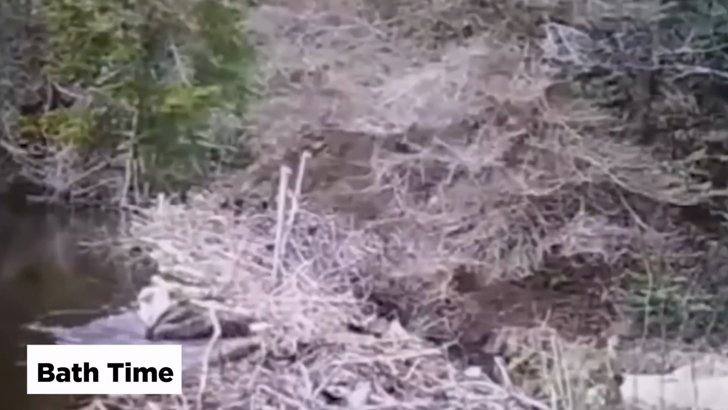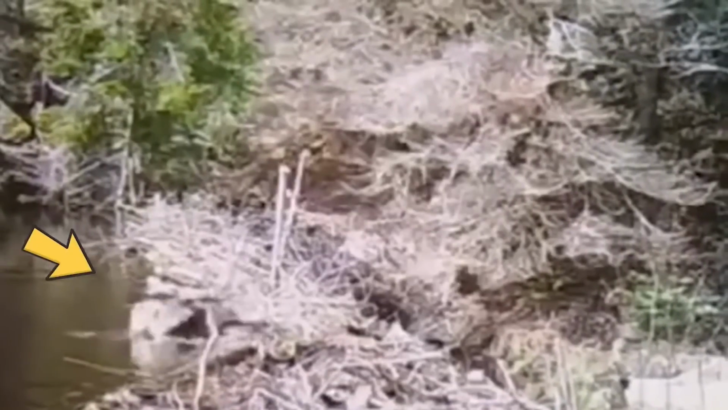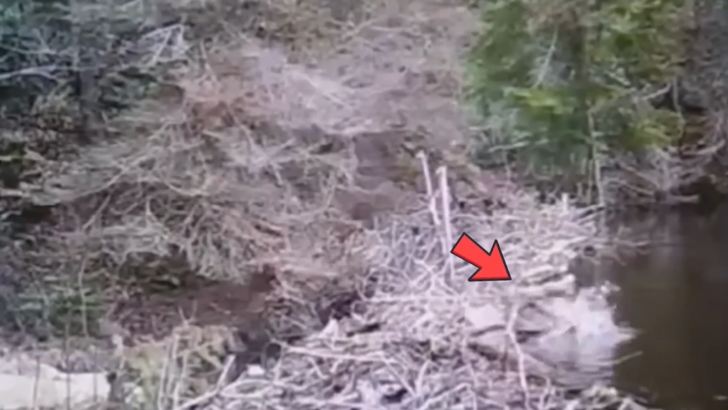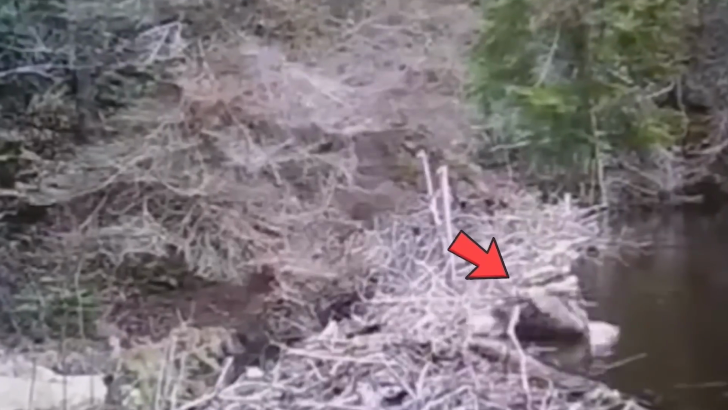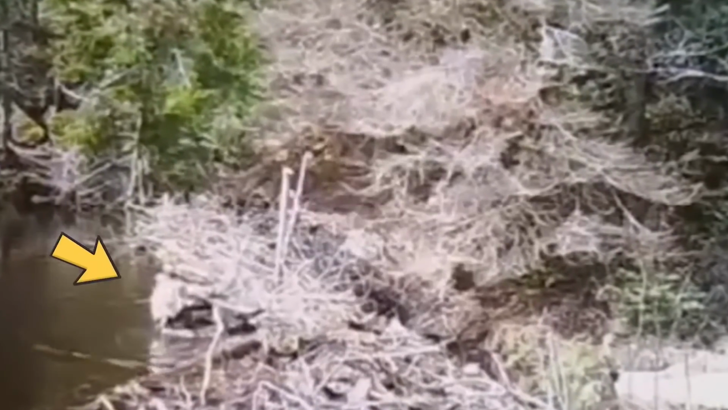Bath time. Eagles are usually caught on camera fighting each other or hunting snakes or things like that. It is rather unusual to see an eagle enjoying a relaxing bath with no one around. The footage was recorded on a trail camera in 2022, and perhaps the temperature was a little too much for the eagle to deviate from its usual routine and have a nice bath first.